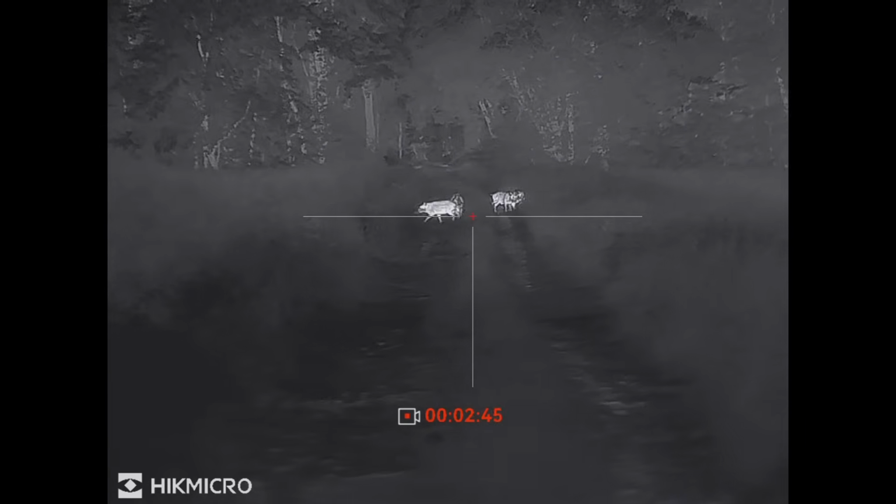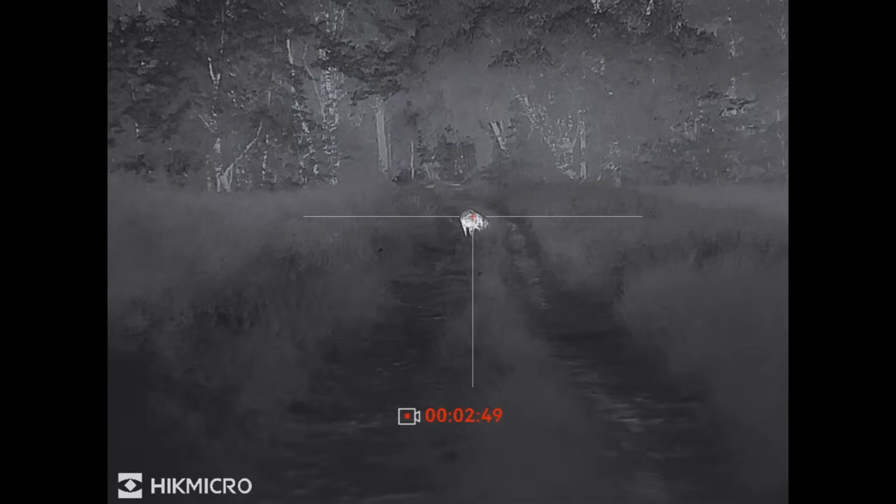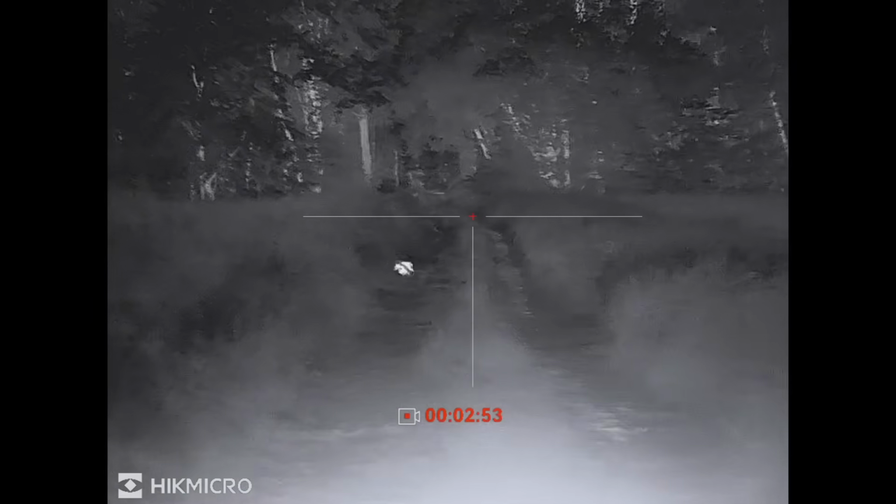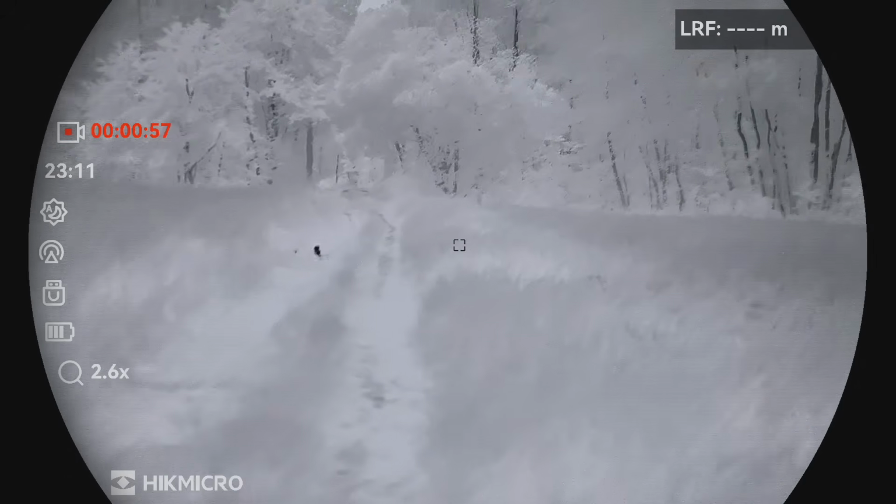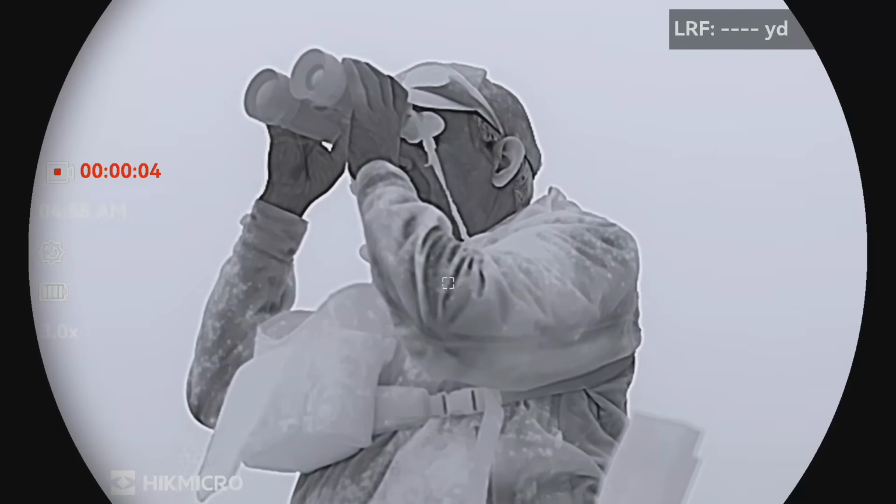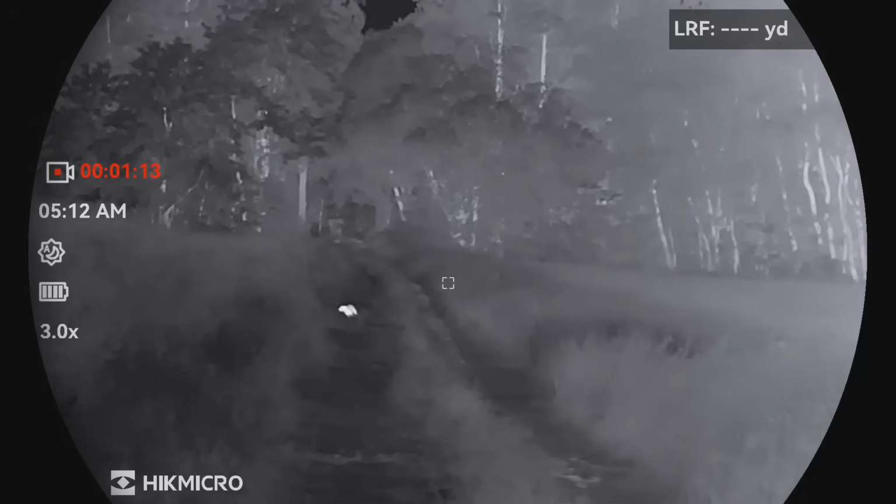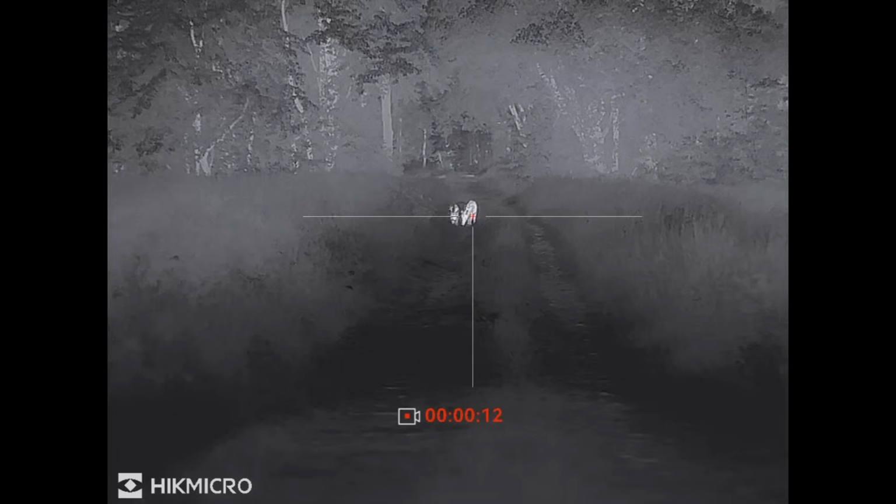These are all shootable. Niall has the crosshairs of Torsten's rifle in 6.5 by 55 on the side of a yearling. He is confident the pig's hit. Where did you shoot? On the shoulder? On the shoulder. Yeah, that should be good. One cooler there. Wait for the other ones to come back.